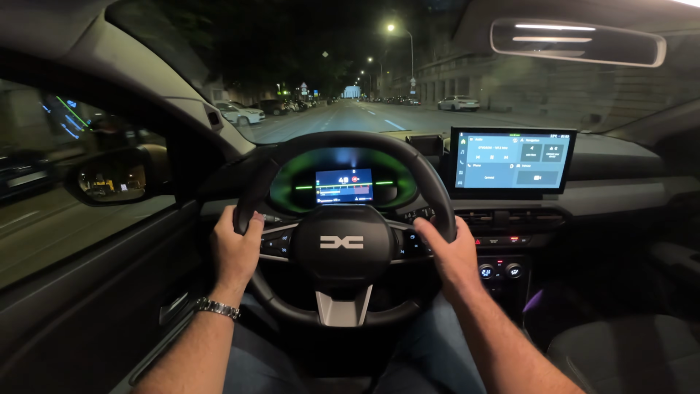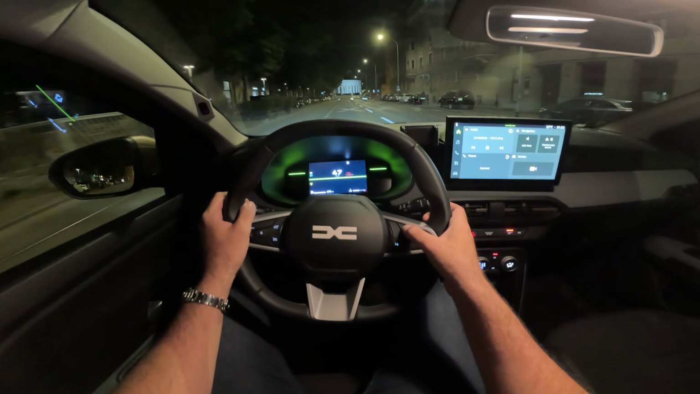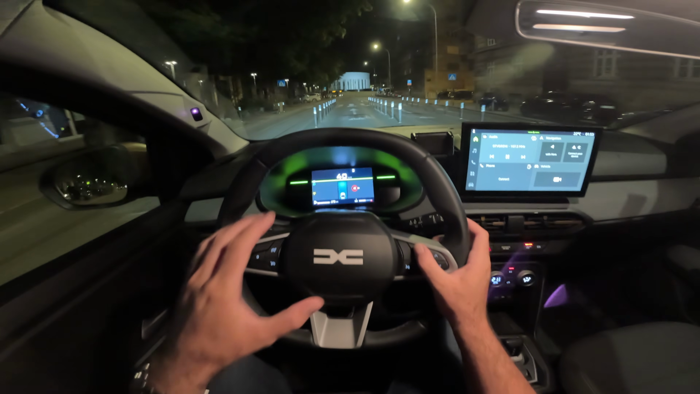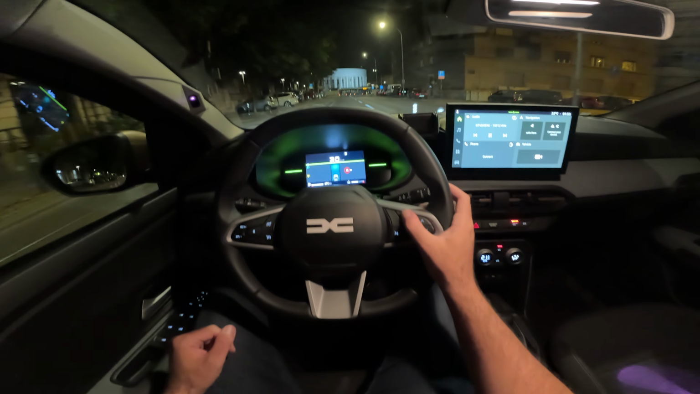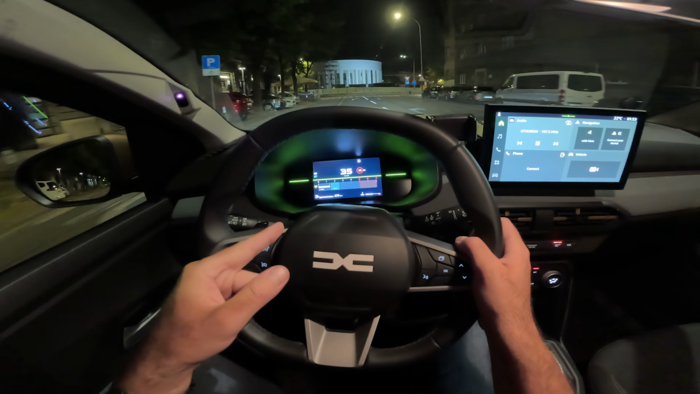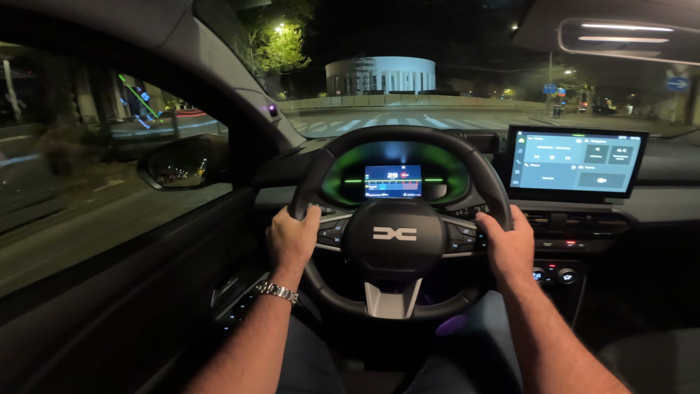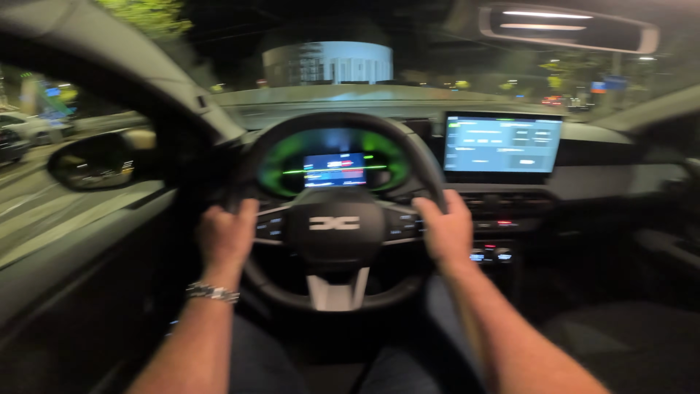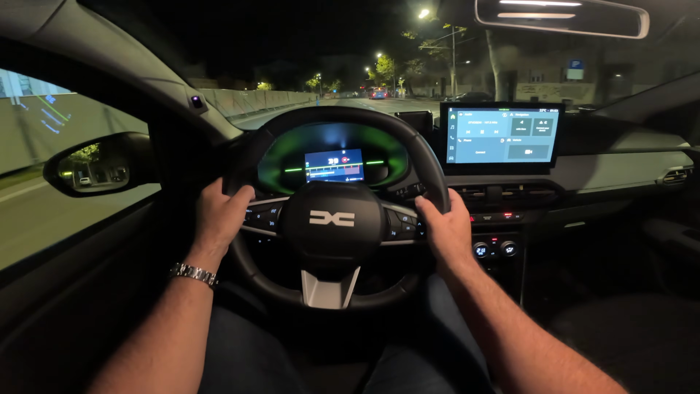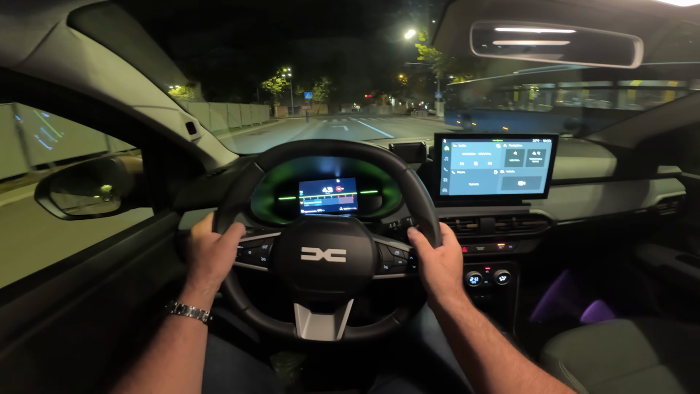Now the digital cockpit, you can change the views by pressing the button here. This is more like a minimalistic one, then here with the car view, and my personal favorite with the rev counter. I actually quite like the sound of the engine.